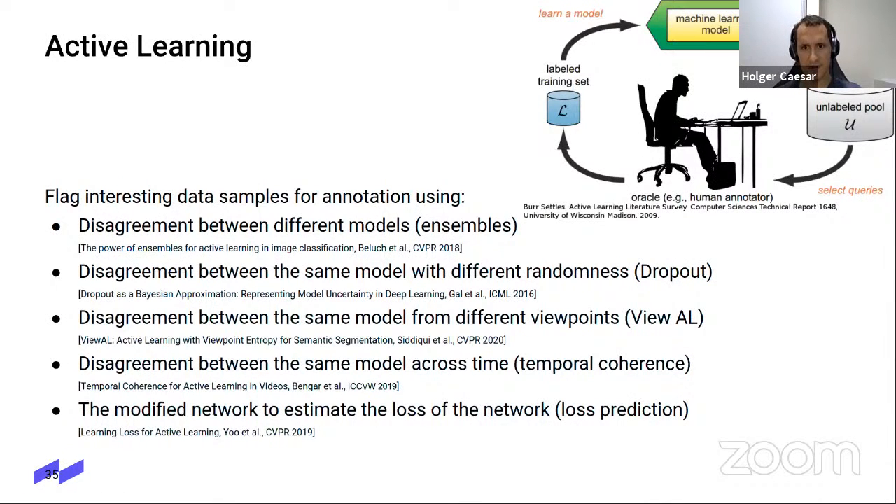Another method is the disagreement between the same model from different viewpoints. That's a very interesting recent method that, of course, depends on the data, but looks at the same scene from different viewpoints, mostly in indoor 3D scene reconstruction. Another method is to compute the disagreement between the same model across time, so you're basically leveraging the temporal coherence. That's something that we are also very interested in. Essentially, you know that if you detected something in the first frame and in the third frame, then it's probably also there, and if you don't detect it in the second frame, that's probably going to be an error. And you can mine for that, and you can use that to annotate those samples.